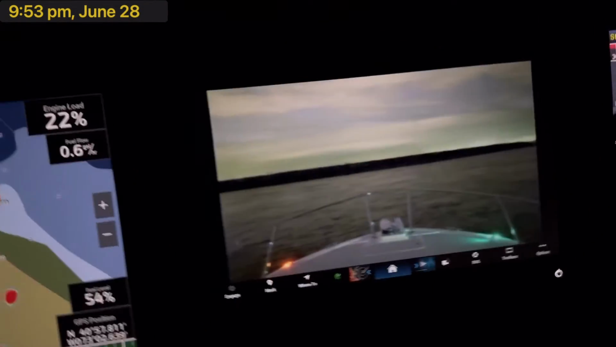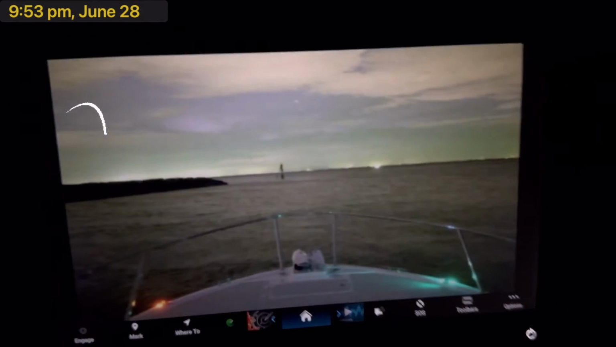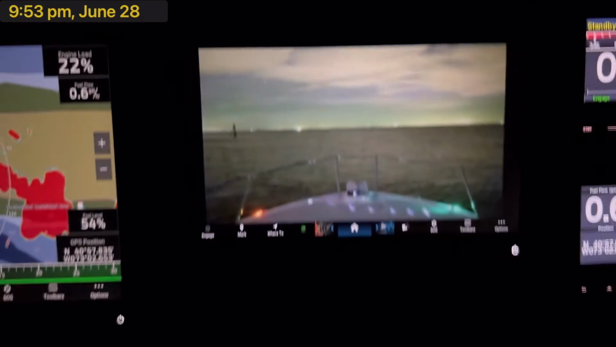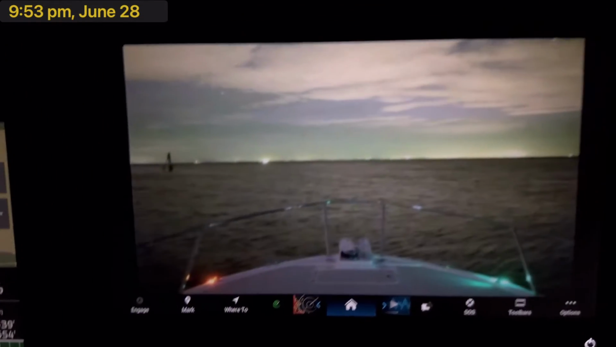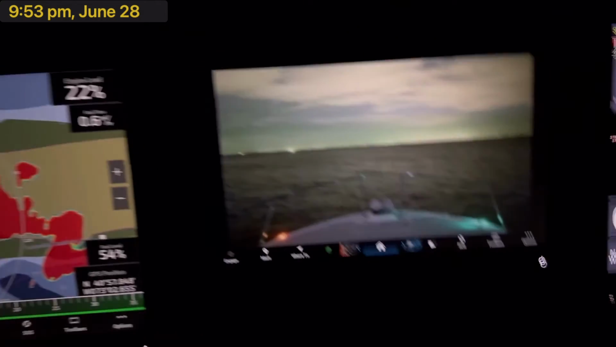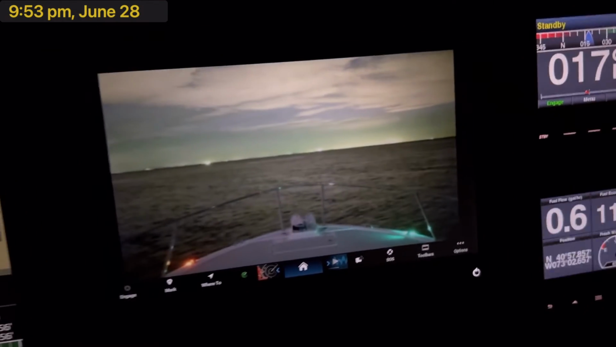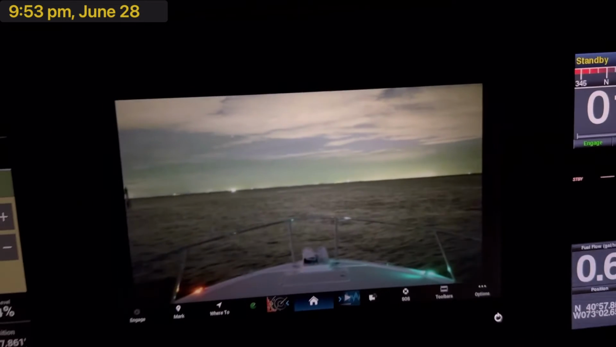Now I gotta just actually pay attention to what I'm doing here for a minute. And you can see out there, you can see that jetty pile very clearly, but I cannot see that at all with the naked eye. But you know, it's very clear. Now this actually seems brighter because of the camera, my iPhone, but I have it turned down so it doesn't blind me, but it actually is very usable.